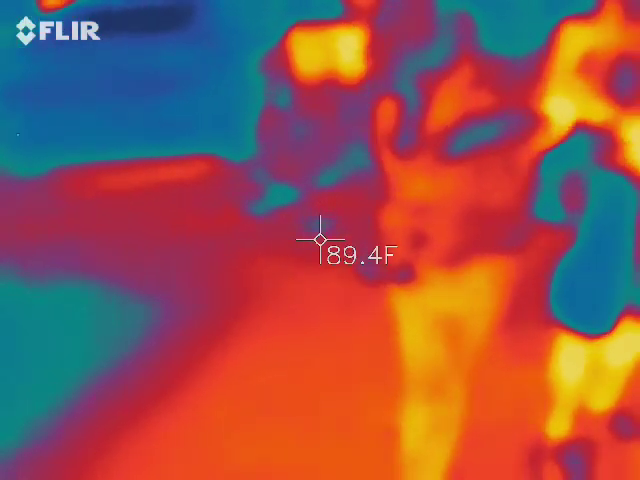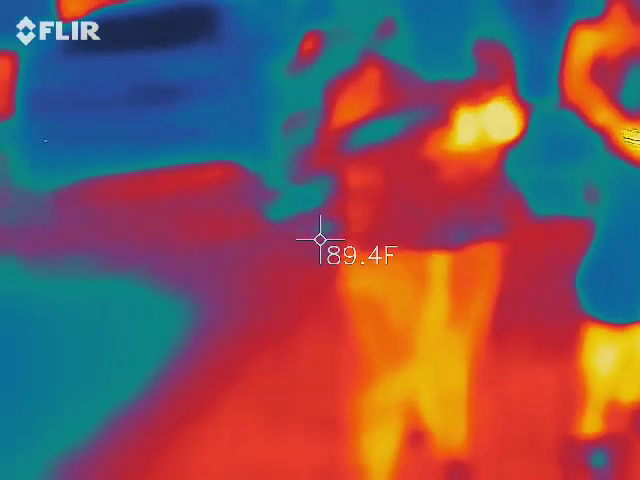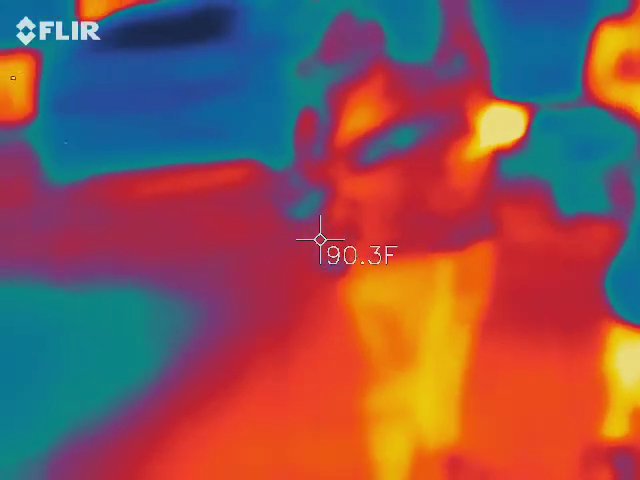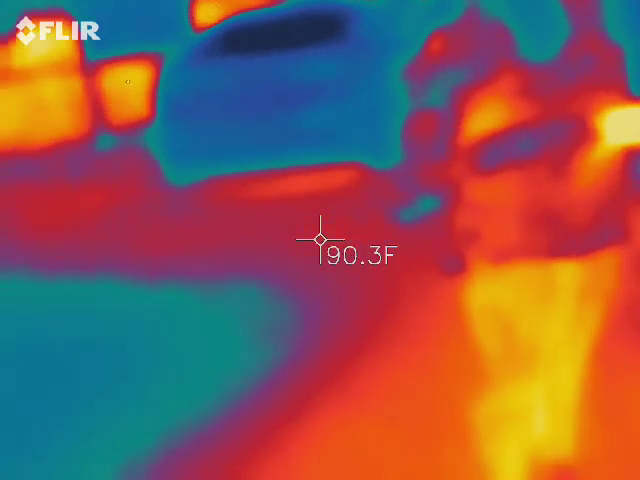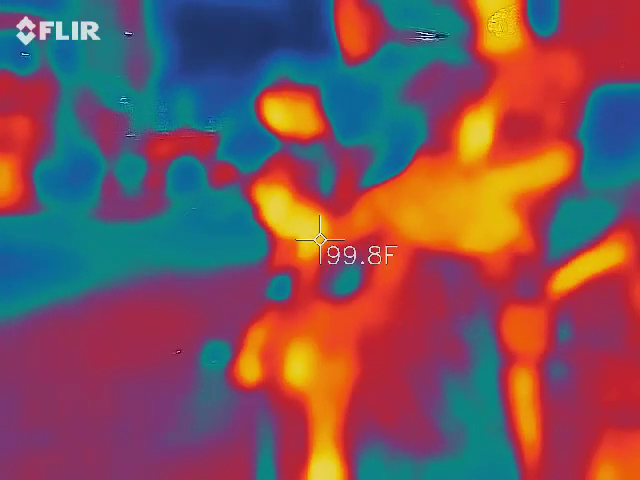So let's kind of explore a little bit. We're going to spend about 10 minutes in here because this place is super active. So again, a full 360 with the thermal, spirit box is up, and let's see what we can actually capture. Try to stay away from the back trailers just because there's so much of a mess back there when we get in dark. So I'm going to run my own spirit box session with mine.